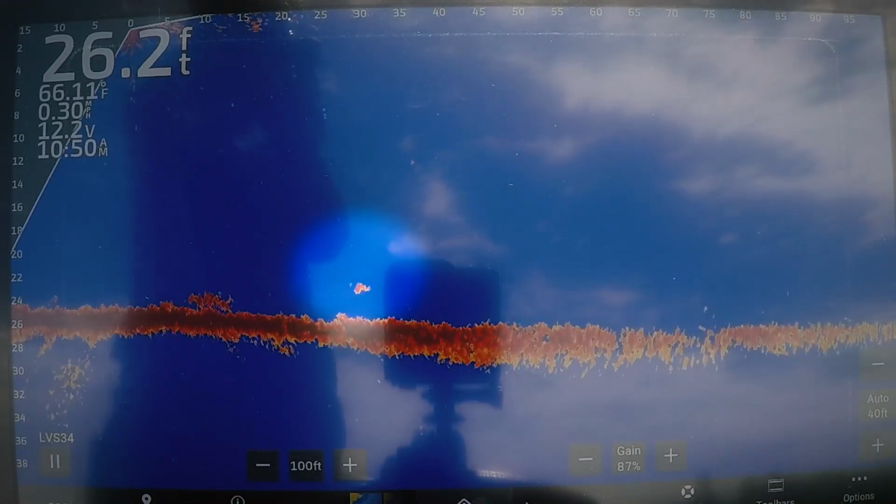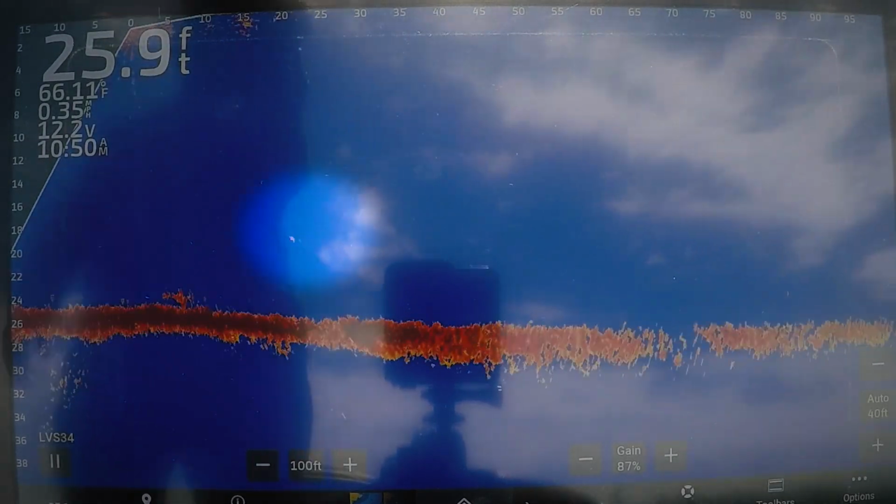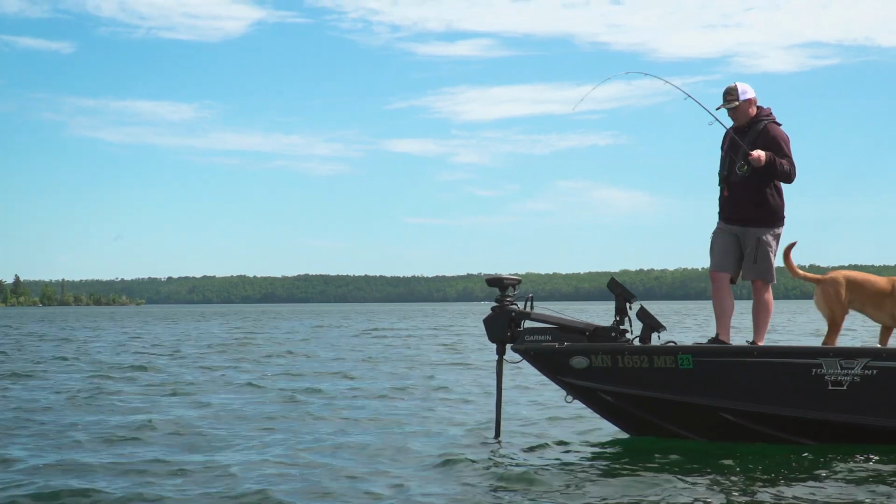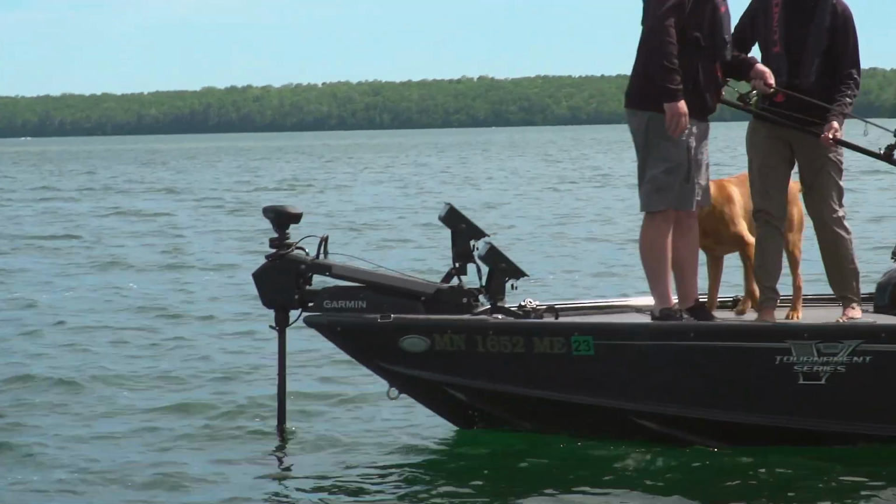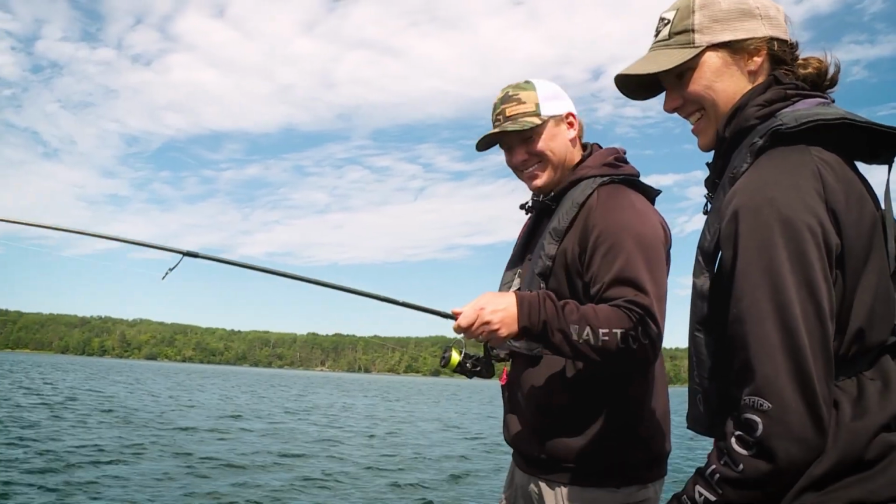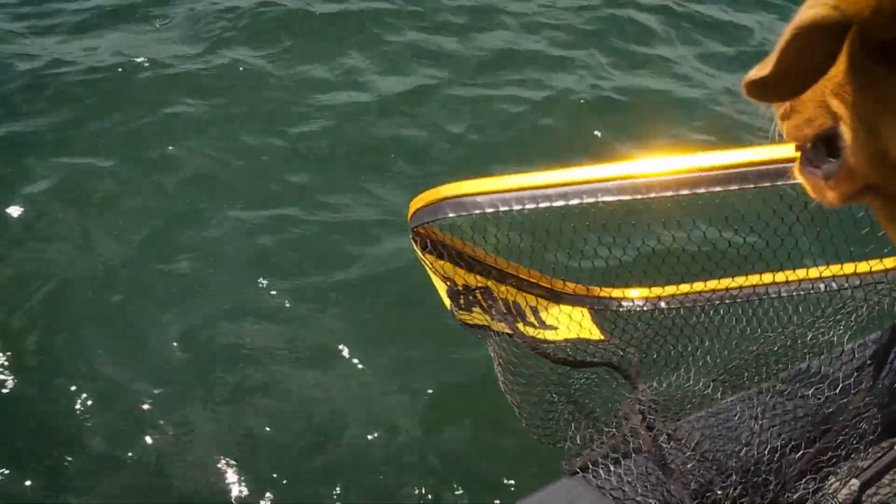There we go. There we go. Come on, baby. Come on. Come on. Come on. Oh, he touched it. Here he comes. Here he comes. Got him. Yes. Put her on anchor lock here. He knows the drag. He knows the sound of the drag. He wants in on the action. That fish was just sitting out by itself.